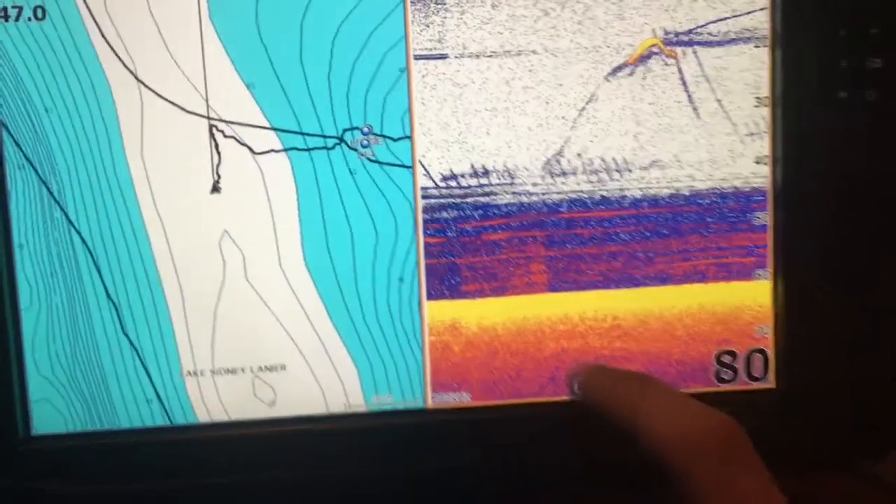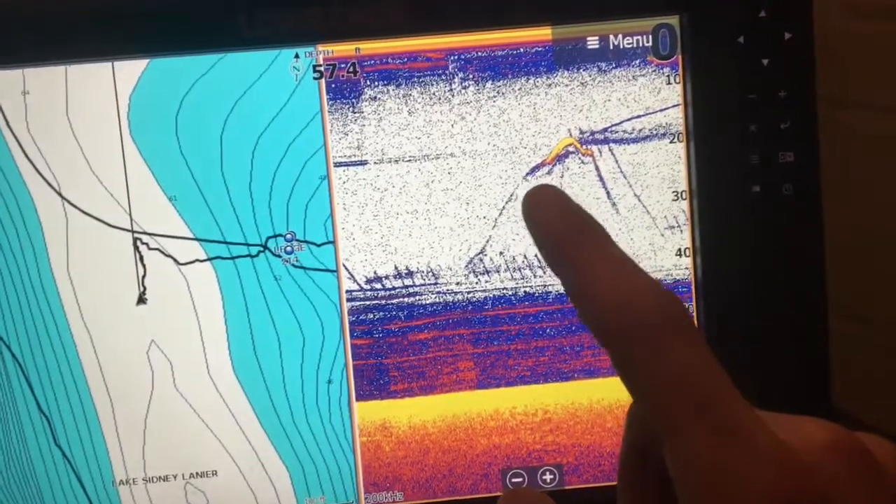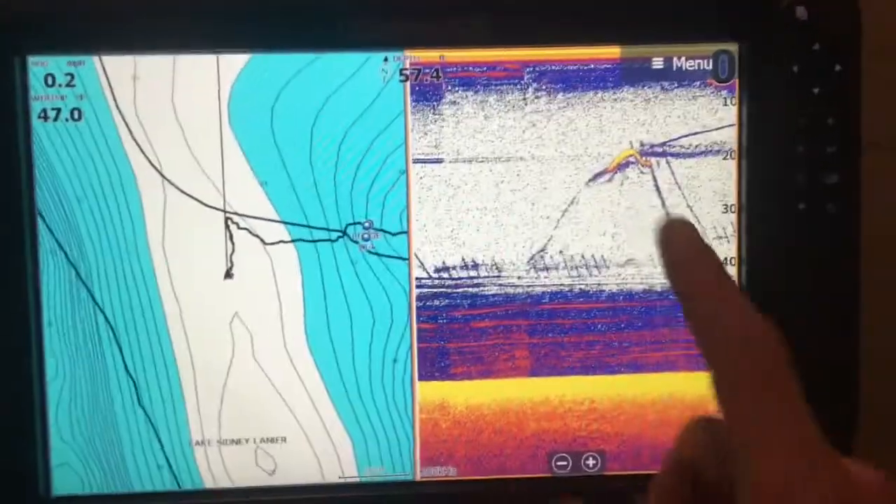Same thing here. I thought this was a cool pic because I'm in 60 freaking feet, middle of a ditch. And this fish came up on, I was working a spoon. You can see the little squigglies. That's my spoon. There's a fish that came up, missed it, didn't really care about it, but I thought it was cool.